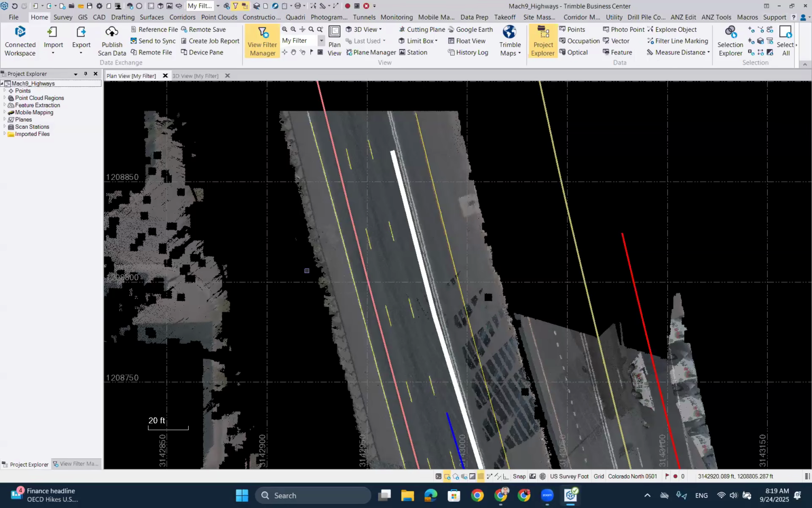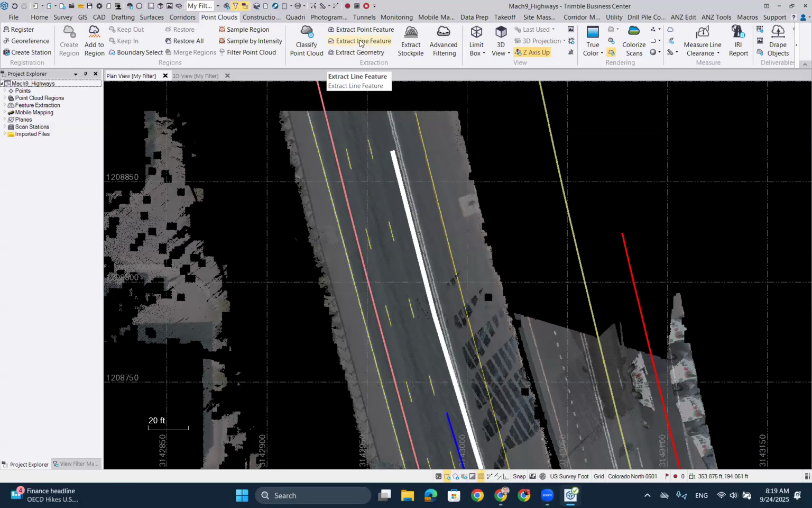So here you can see I have done some work under the point clouds. If you go under extract line features, this was all done, all those yellow lines. I did them all through that to capture some of this, and that is what I will use for my pavement inspection. Now, this little pink line that you see here, that's one of the runs. So if you have mobile mapping data, if you go over there, you'll see all the data runs that you've done for your mobile mapping.